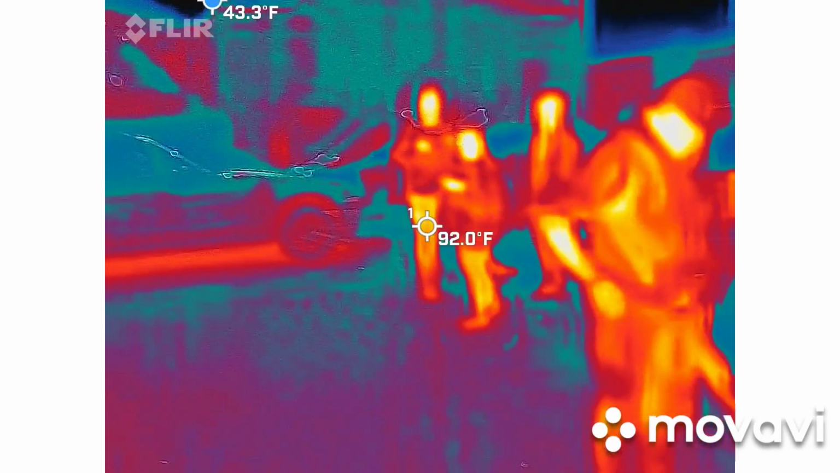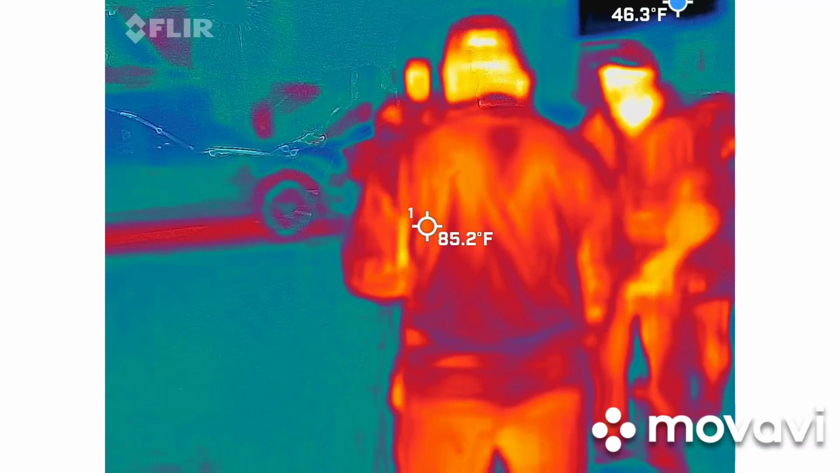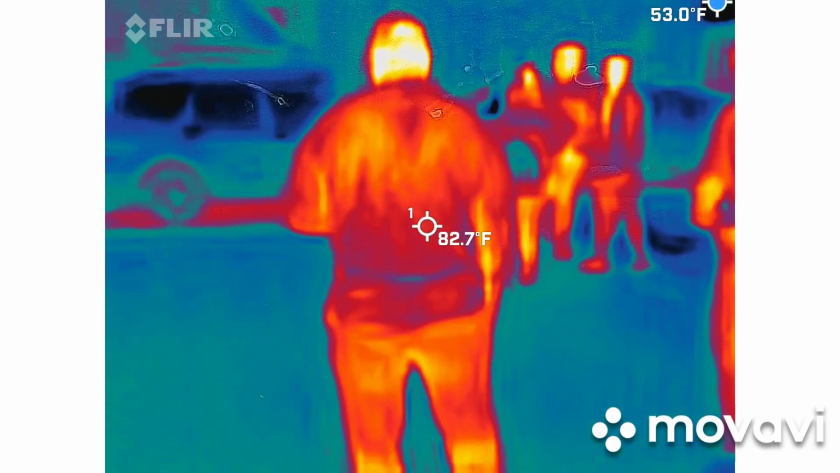Just let you know if anything goes better. And I've seen in this location that thing go all the way as high as 149, which is kind of like the microwave on high with the door open.